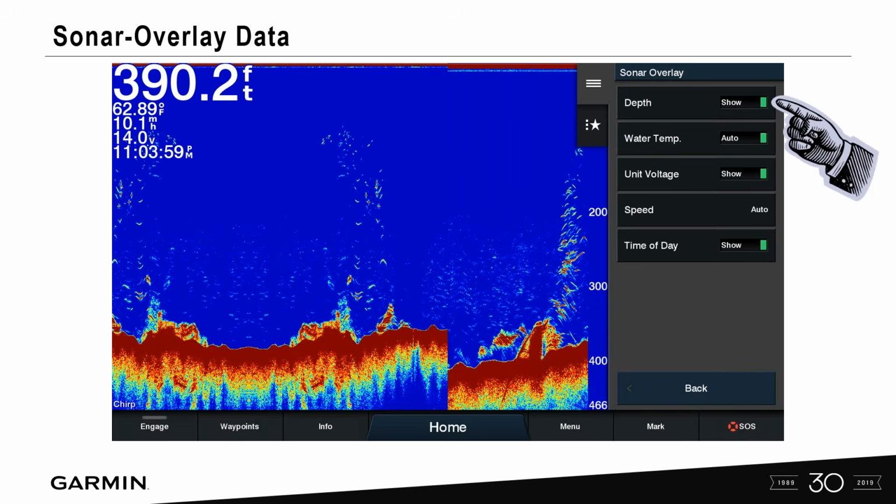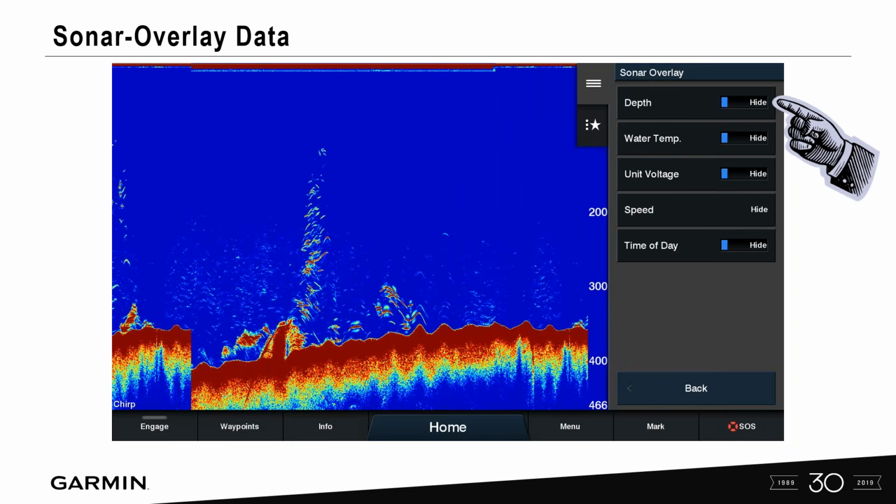Some people don't like the data overlaid on the screen, and so they might want to hide it, and then they might want to do something different, like maybe add a data bar either along the top, bottom, corners, and we'll talk about how to do that later on in the next few steps. So we hit all the data, and now we have a full Sonar page here, okay?